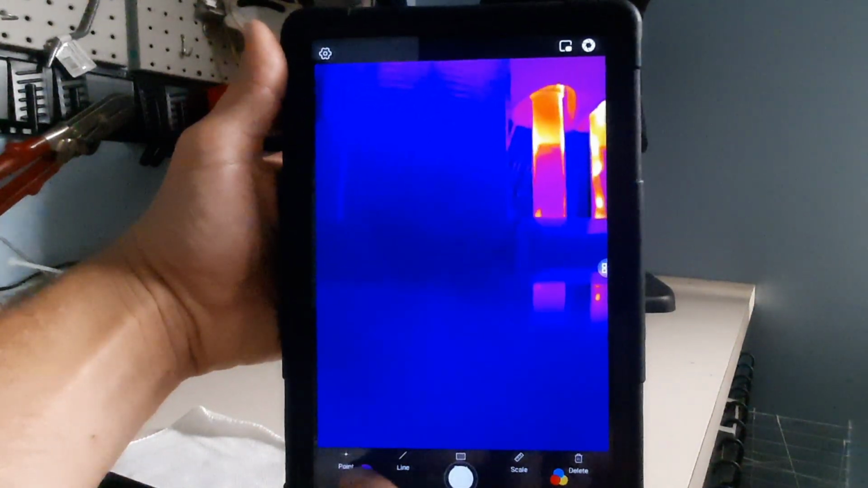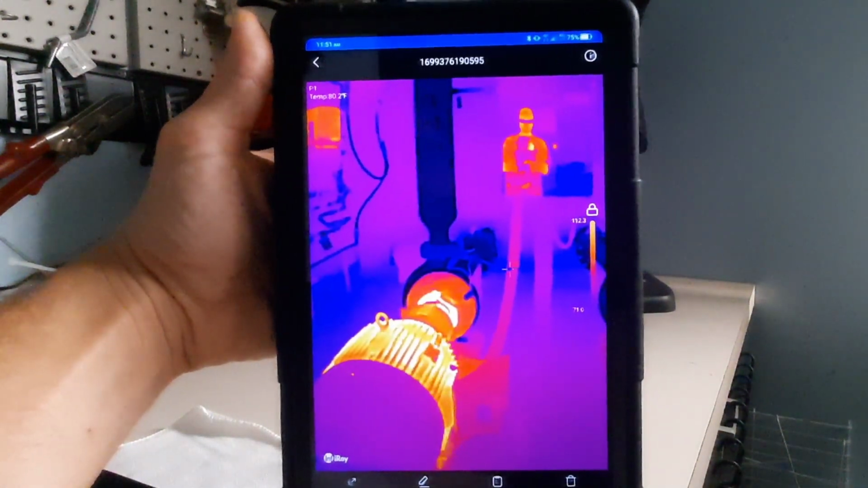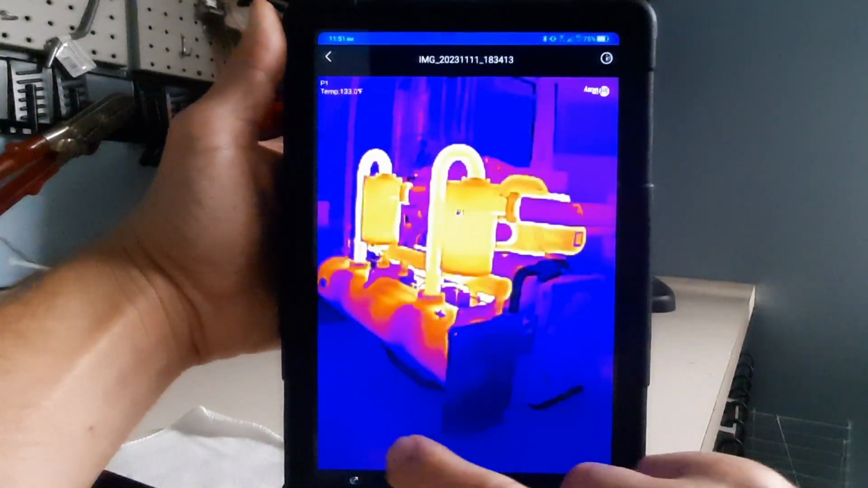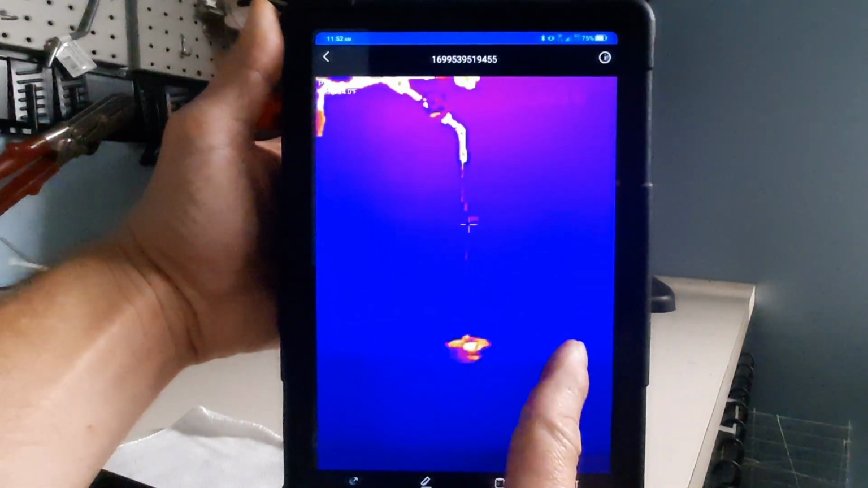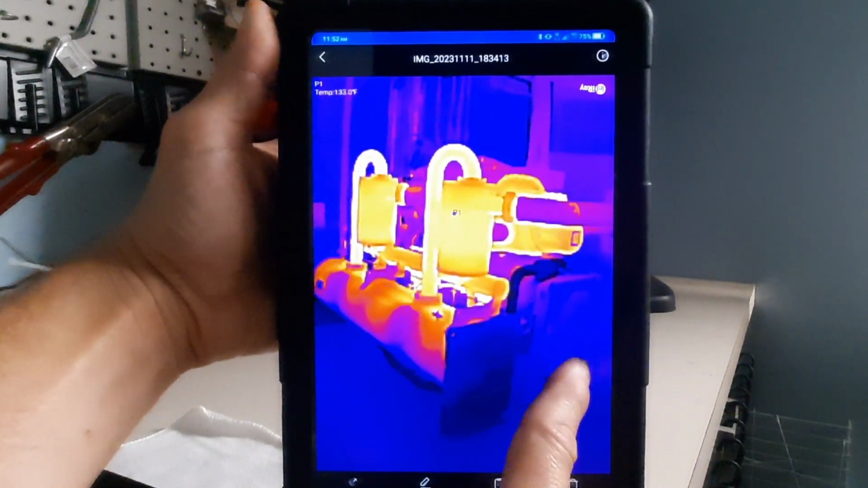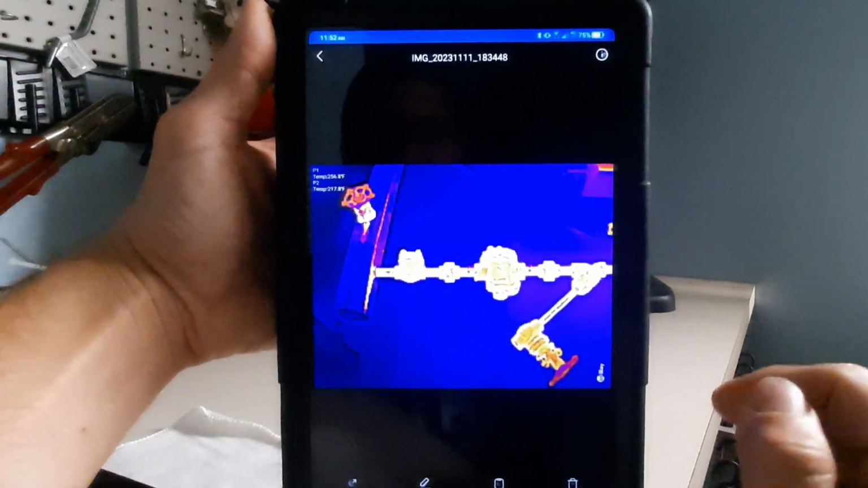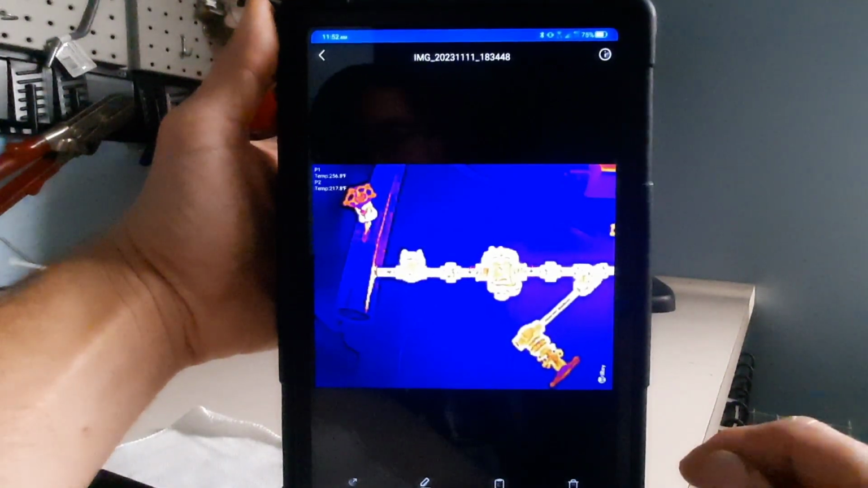So let's take a look here at the gallery and see what we got. I got a pump there. This was in the compressor room next to this chiller. And all these pictures, when you take them, will download straight into your gallery, and you can pull them up just like you would any picture. That is a steam trap. You can see I've got P1 and P2, and it will give me the temperature difference. So this is an operating steam trap. We're about 256 coming in and 217 going out of that steam trap.